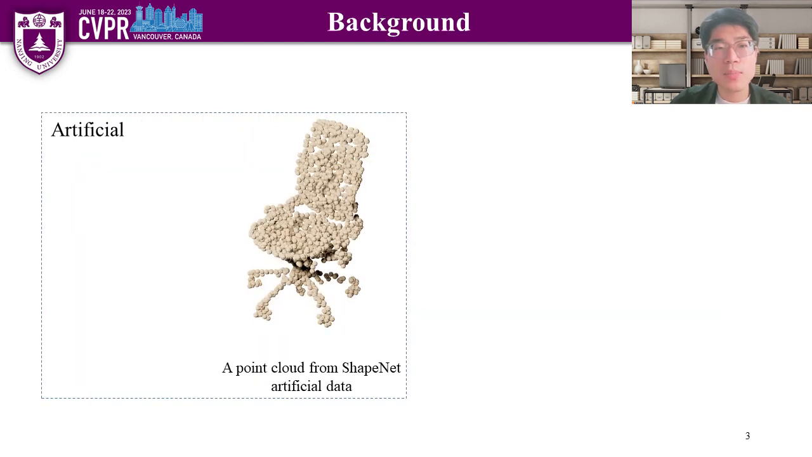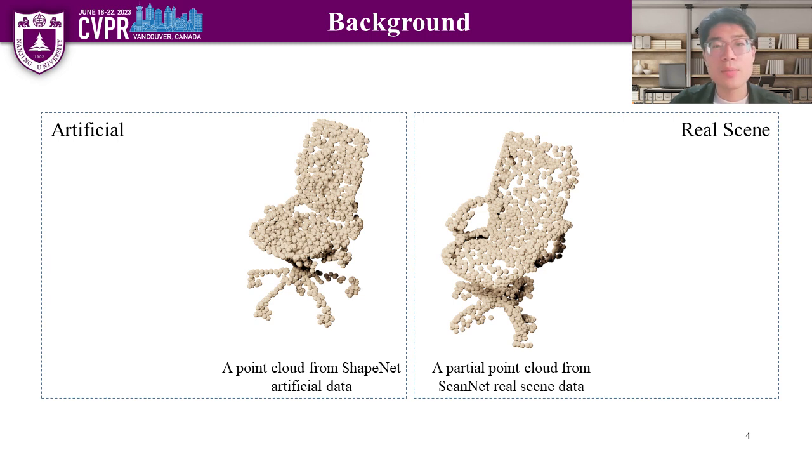Point clouds are gaining popularity as the standard output of 3D scanners. Complete point clouds play a crucial role in various downstream applications, including part segmentation and reconstruction. However, obtaining complete point clouds in real-life settings is a formidable task. In practice, we commonly encounter partial point clouds. Therefore, it becomes important to address the completion of these partial point clouds.